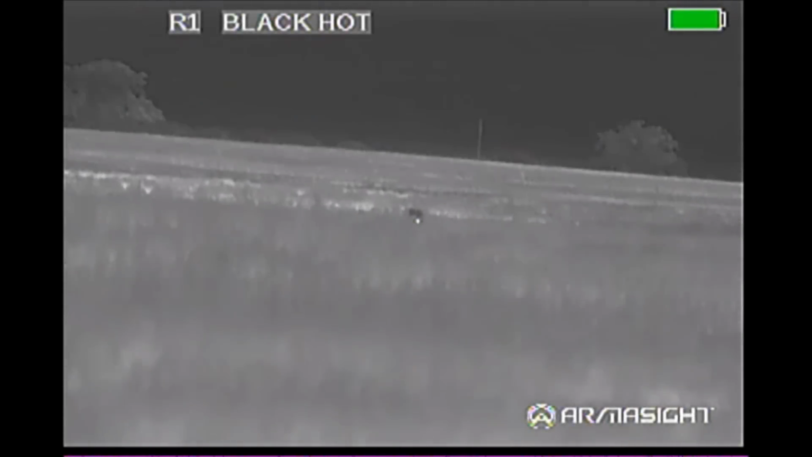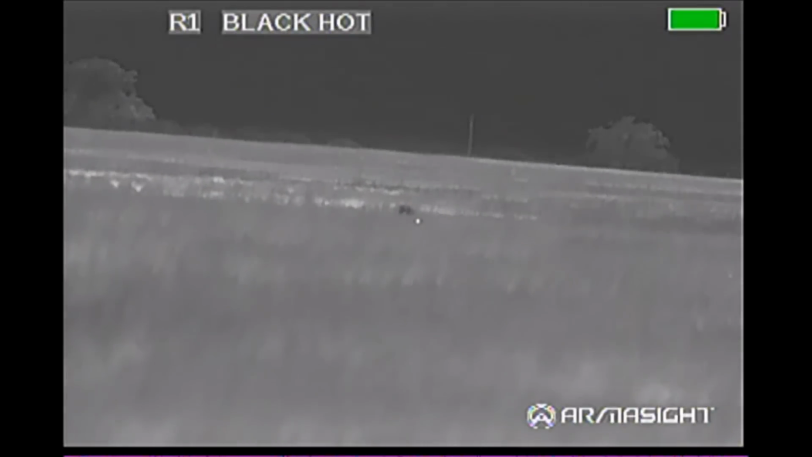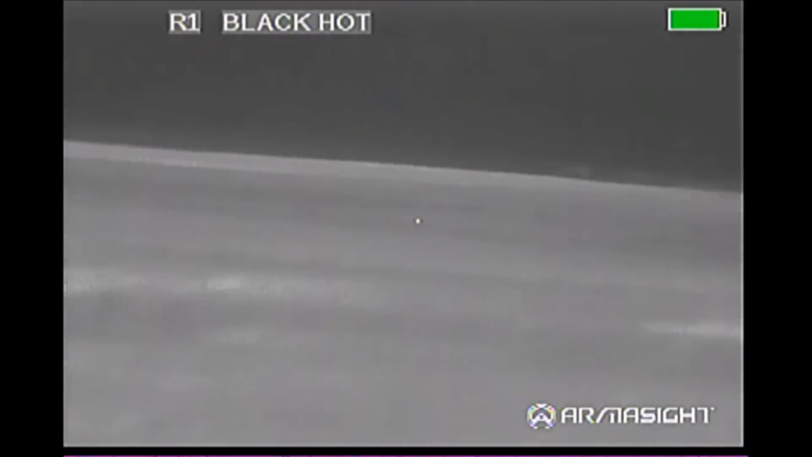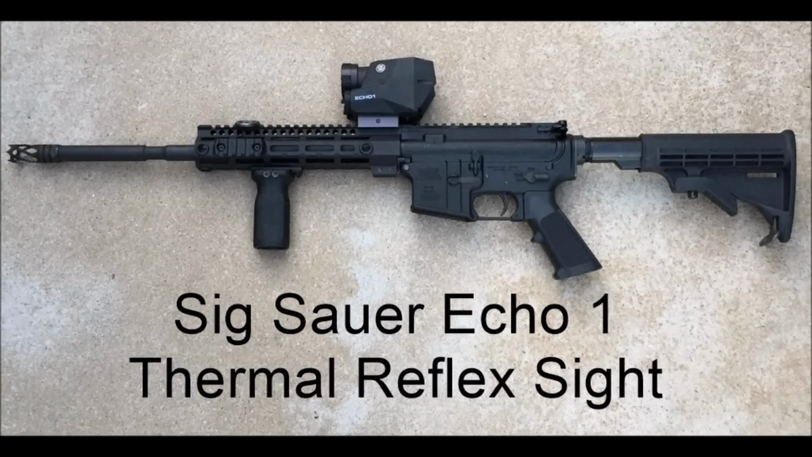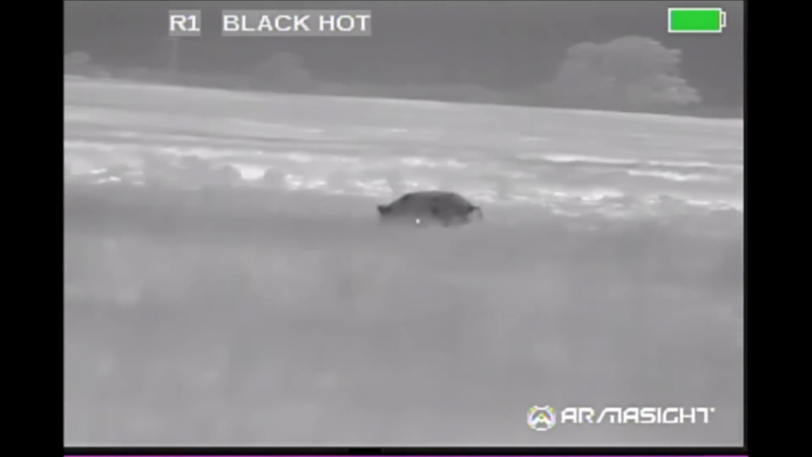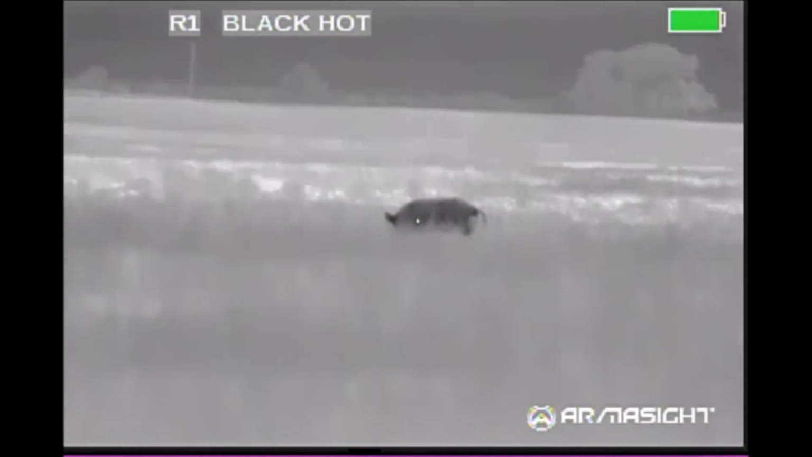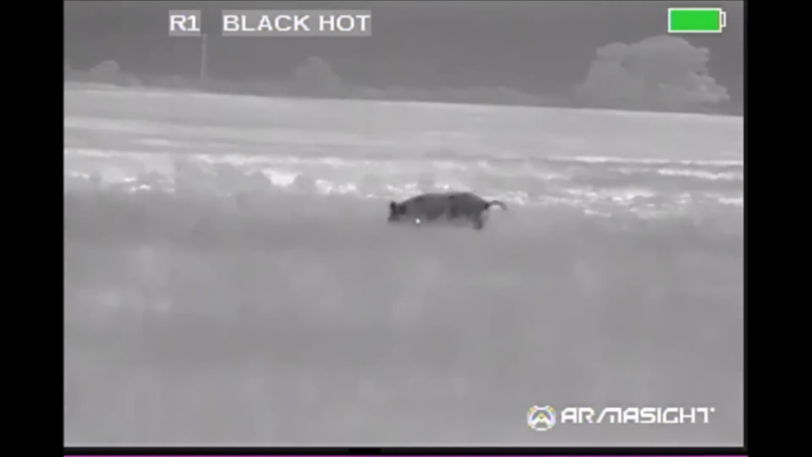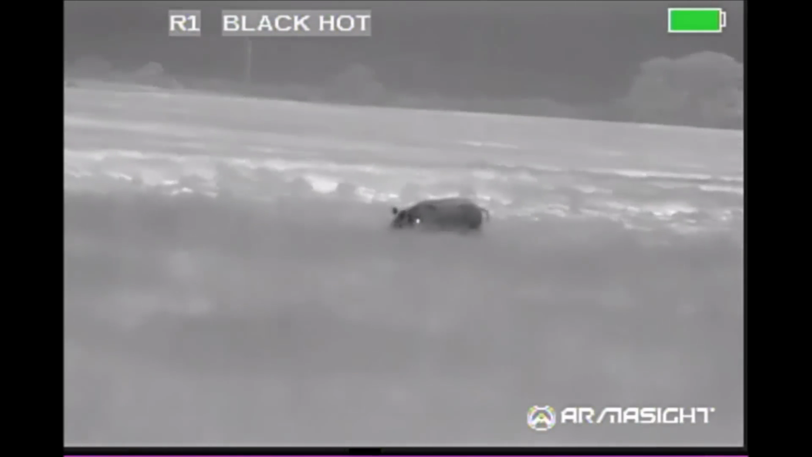And this was the first hog we were trying to get to. It was a large boar in an area of the field that has been rooted quite a bit recently. And they're the cattle that we wanted to avoid. Dave's using a Sig Sauer Echo 1 on his rifle at this point. I'm using an Armasight Zeus thermal sight. Here you can see the light areas of the field are where it's been extensively rooted. Some of the ruts are in excess of a foot deep.